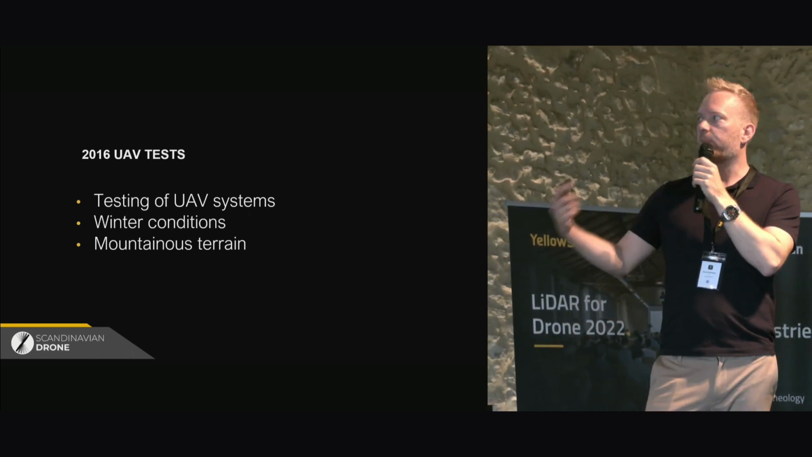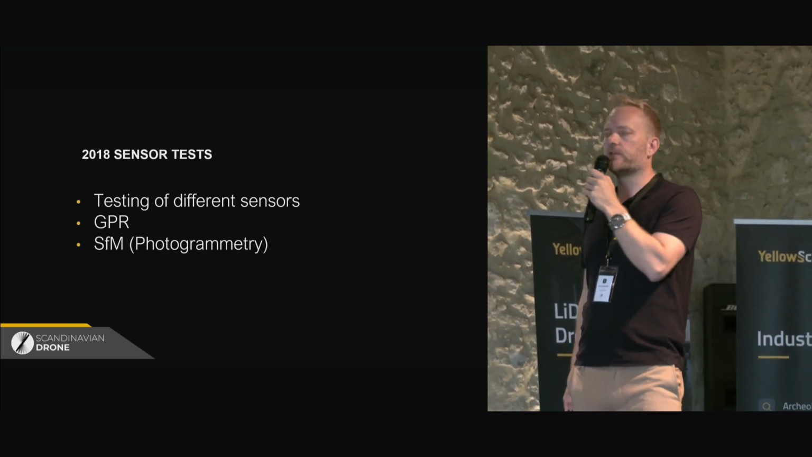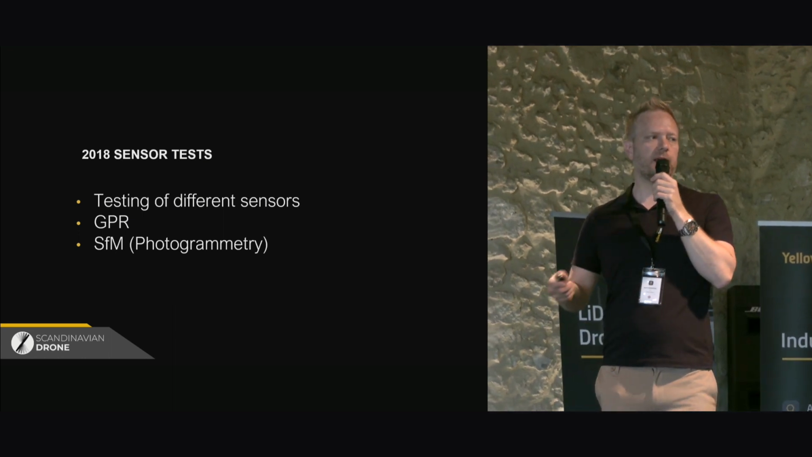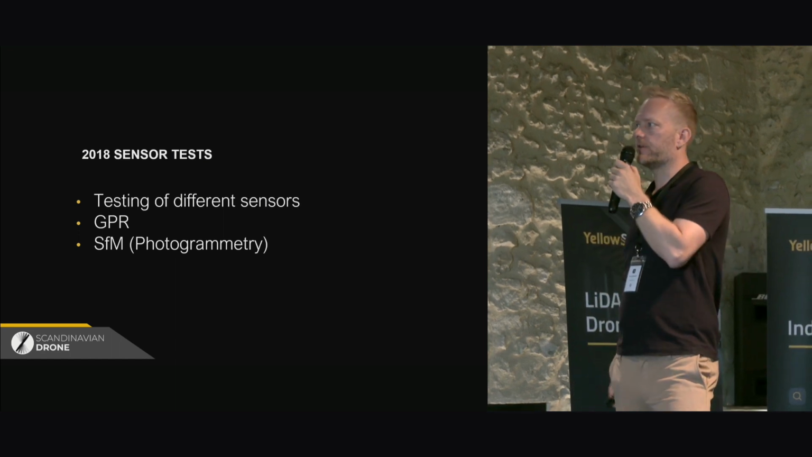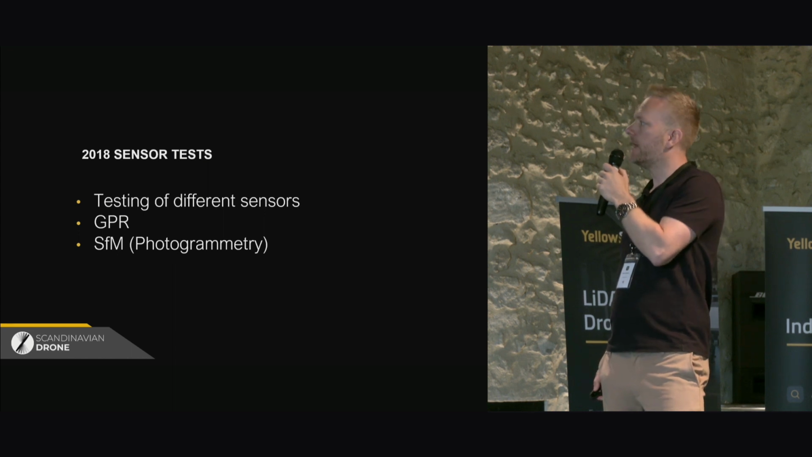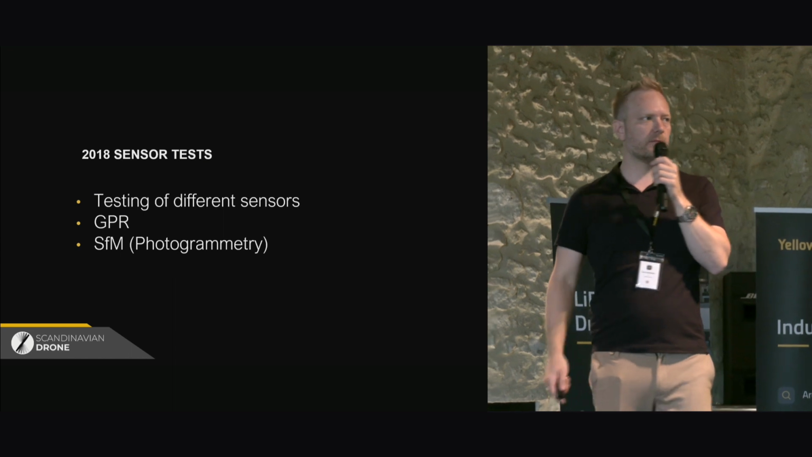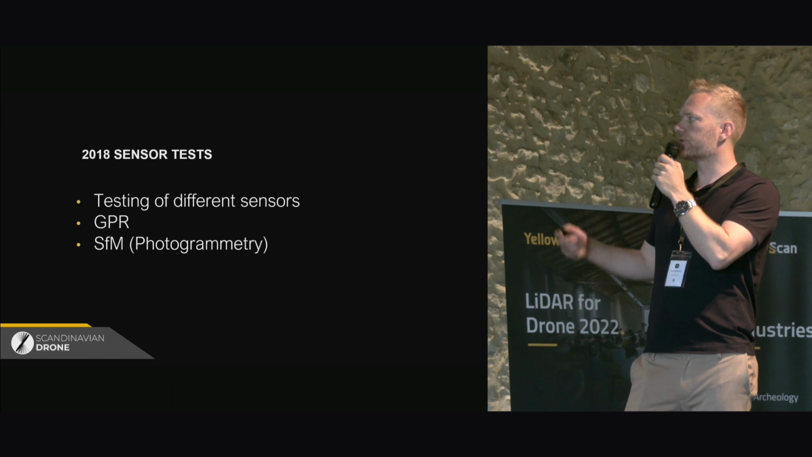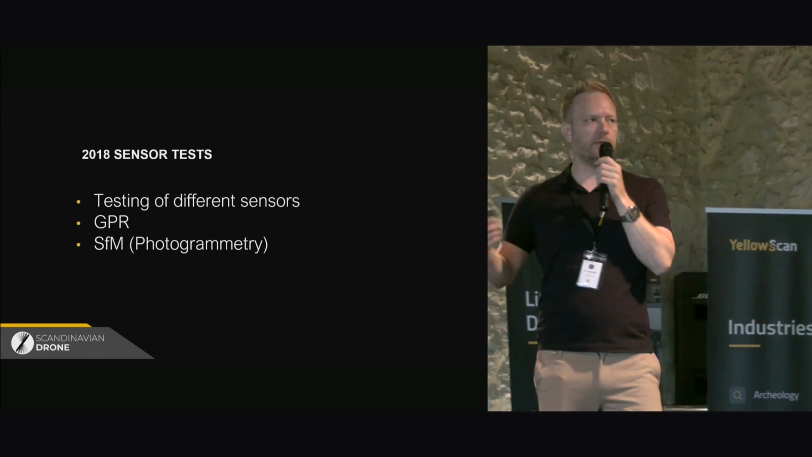And then a couple of years later, they moved on to another round of testing where they wanted to test a few different sensors. And this one was more focused at the ground-penetrating radar to be able to measure the thickness and composition of the snowpack, and also used photogrammetry to be able to create point clouds and elevation data. And of course, both of these technologies have their benefits, but they also have the limitations.